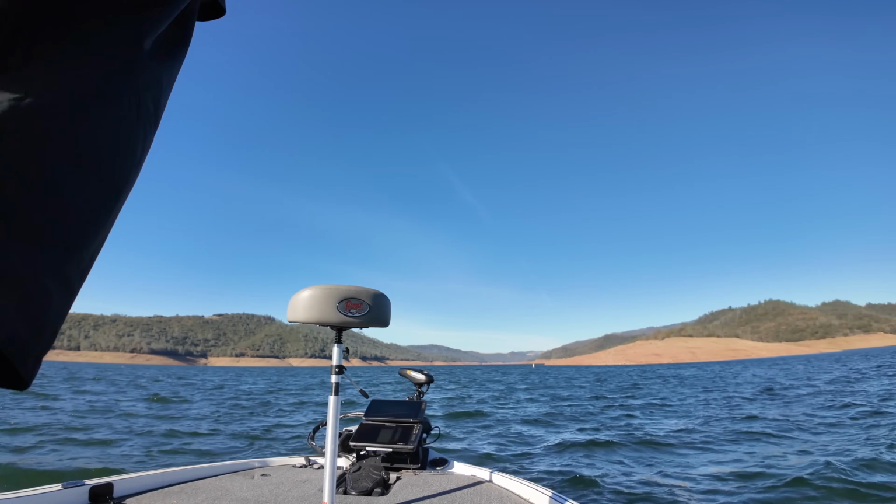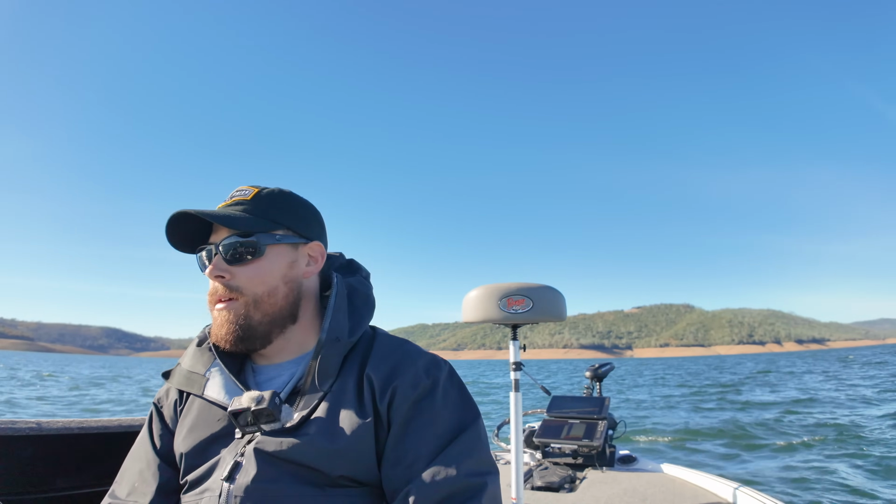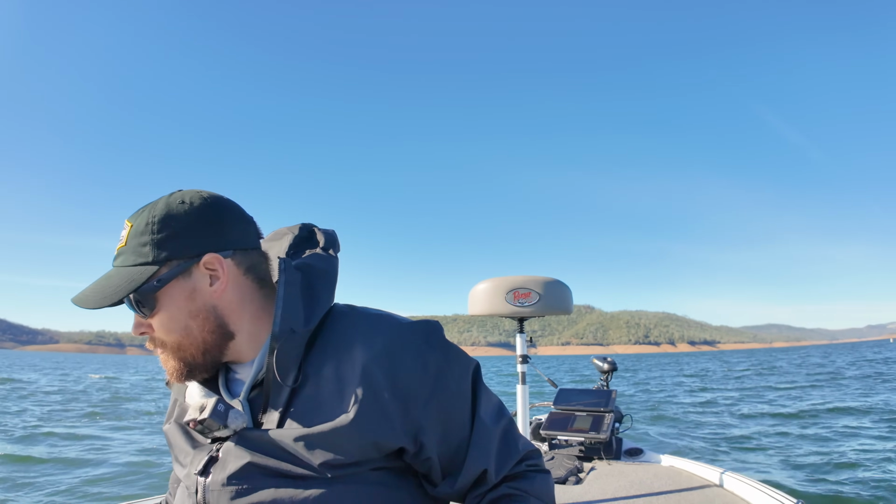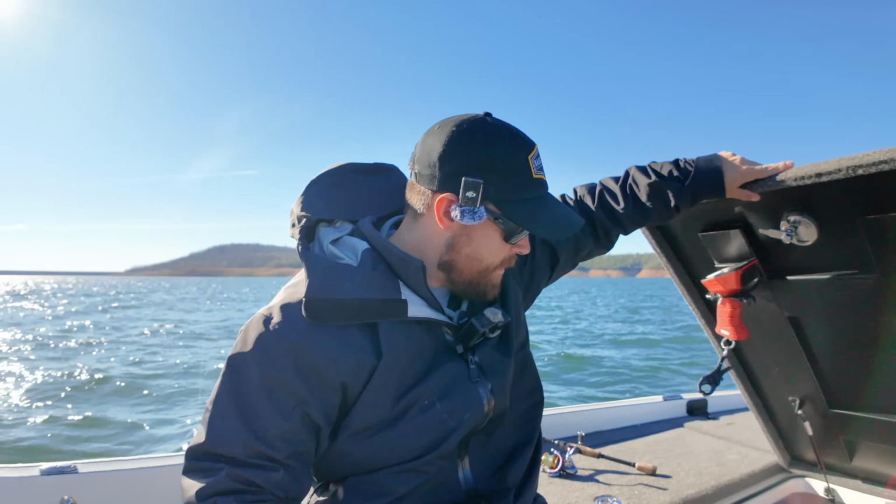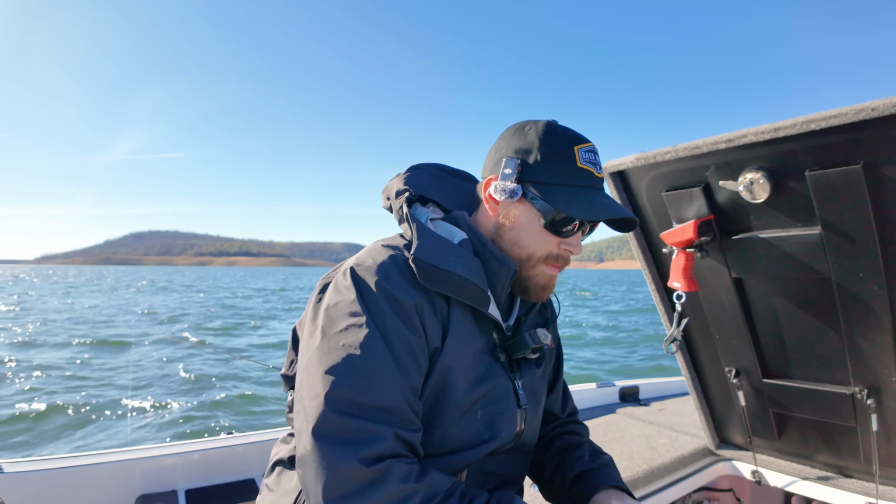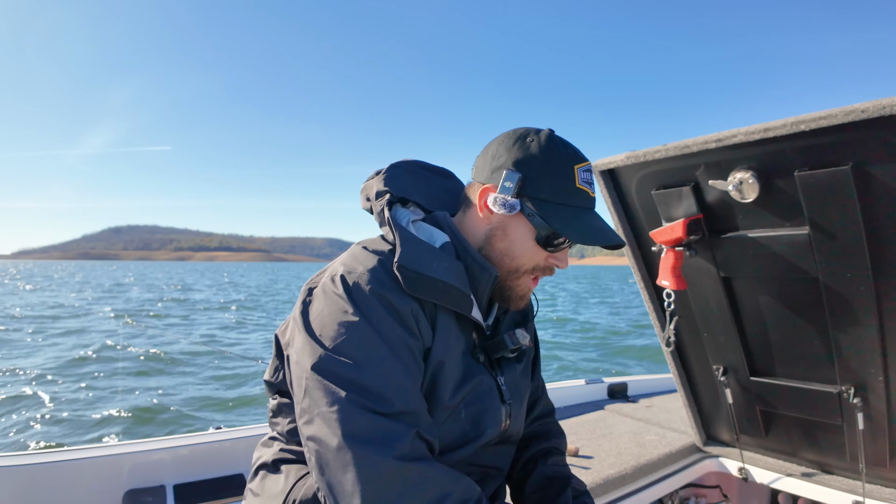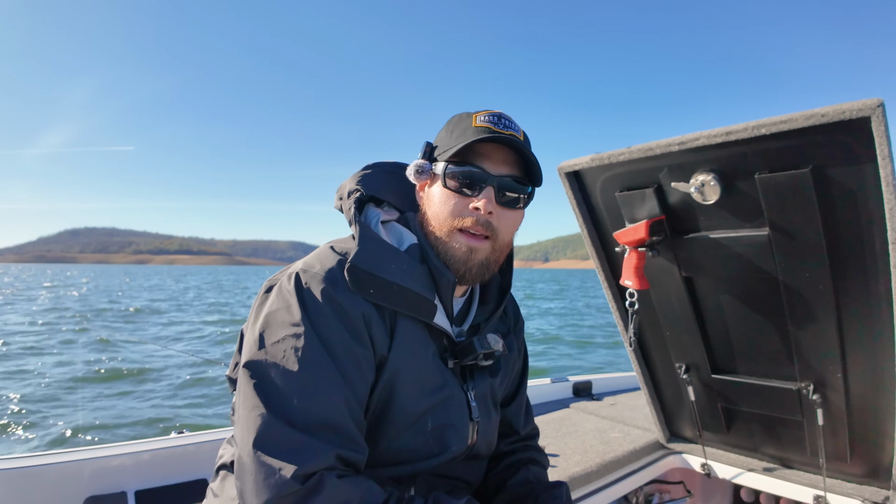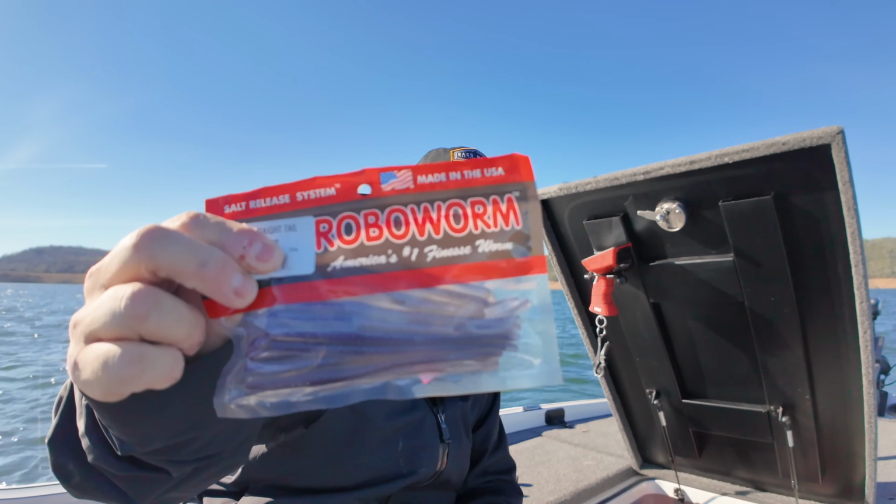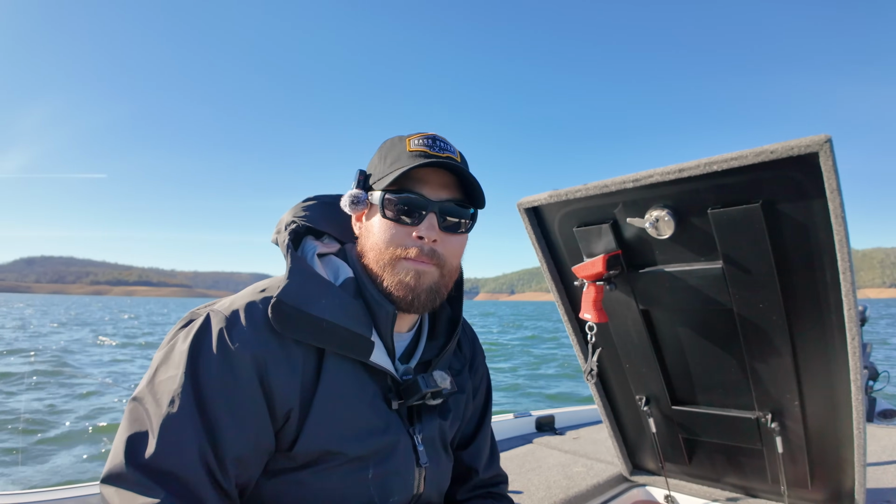So starting out this deep, I'm just gonna pull out a drop shot right off the bat. See if I can put this thing down there and pick some fish apart. What do we got in the tackle box? What are we gonna pull out today? So the drop shot, I got a 1/4 ounce weight. I got a little split shot drop shot hook. And I think we're gonna try this. We got a Robo Worm, Old Faithful right here.